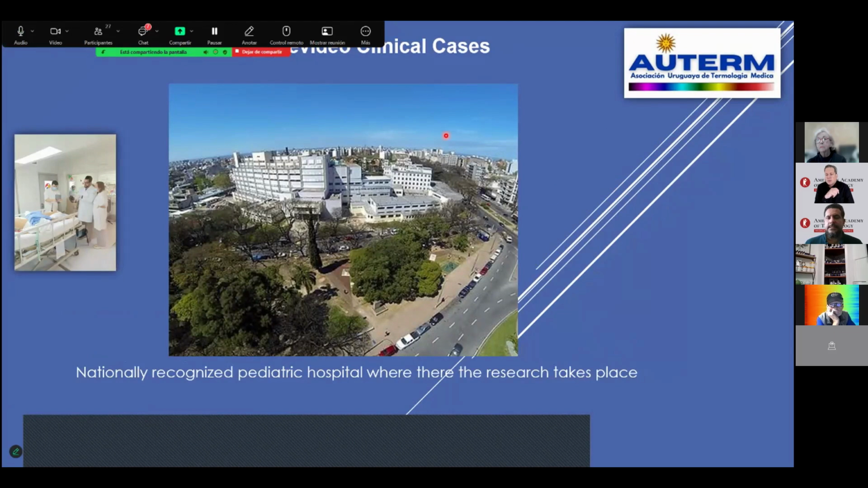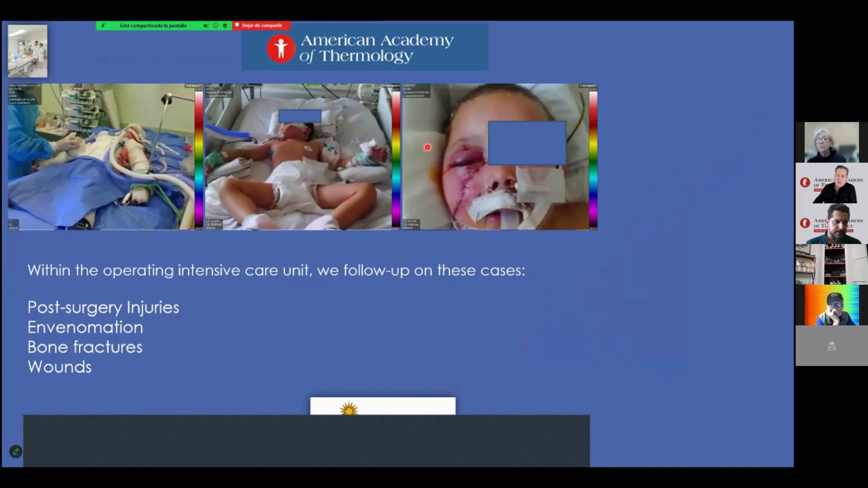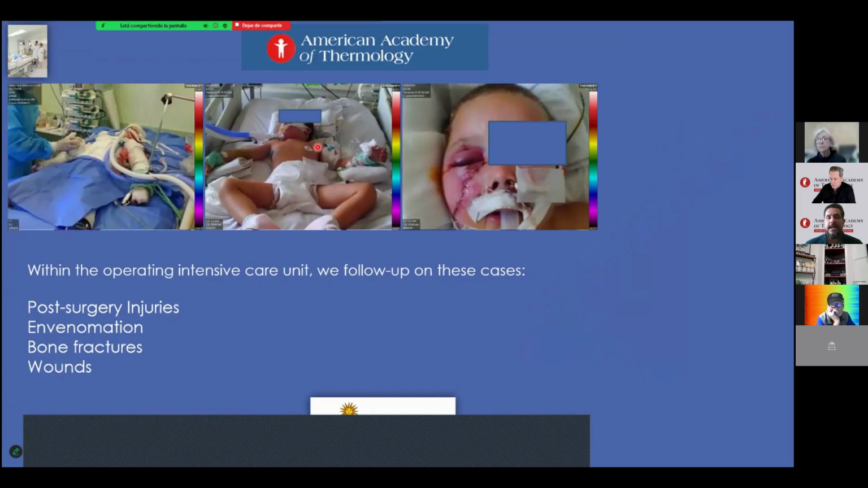This is our pediatric reference hospital in Montevideo, Uruguay, where the research takes place. We take images inside the surgery rooms, bedside units, intermediate bed units, and other consulting sites.